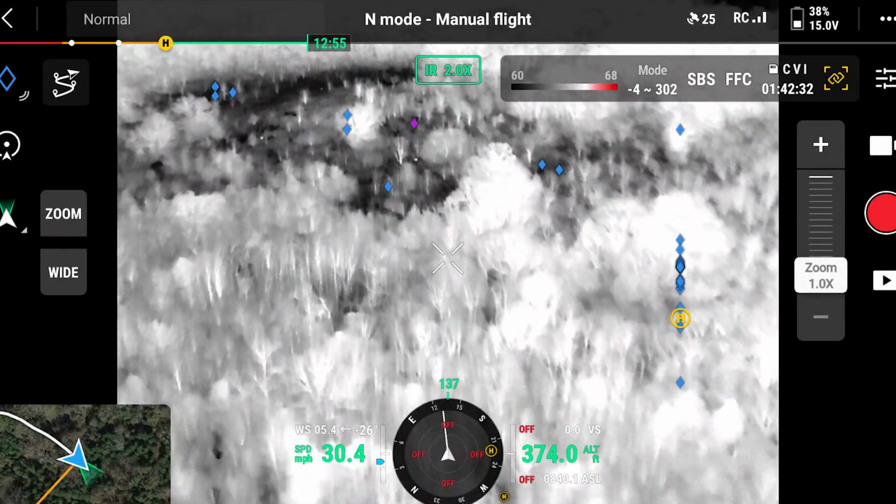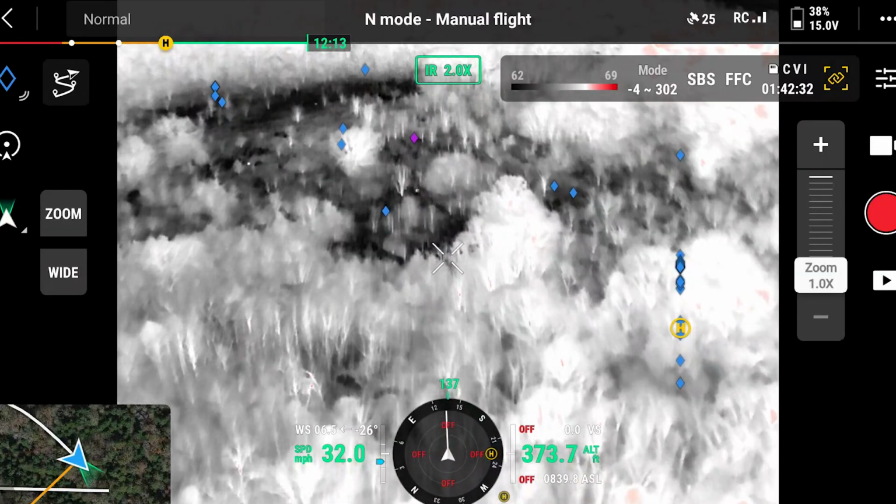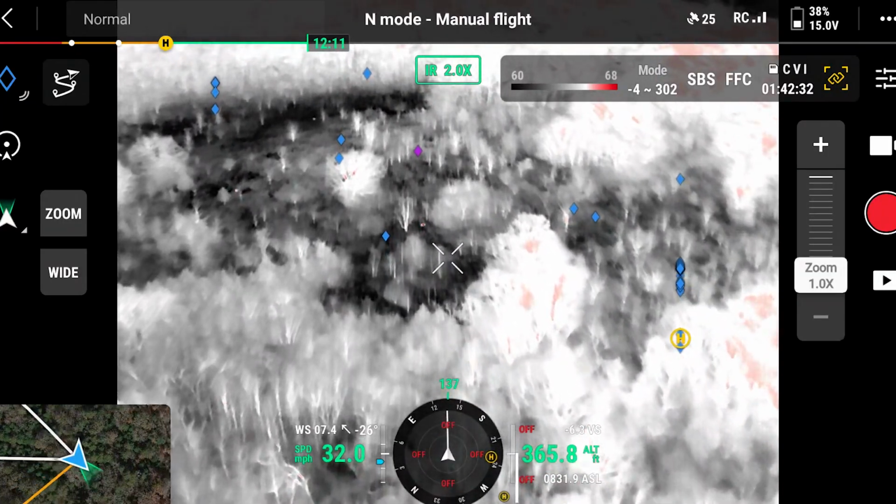Alright, let's fly and see what these are. Maybe deer?